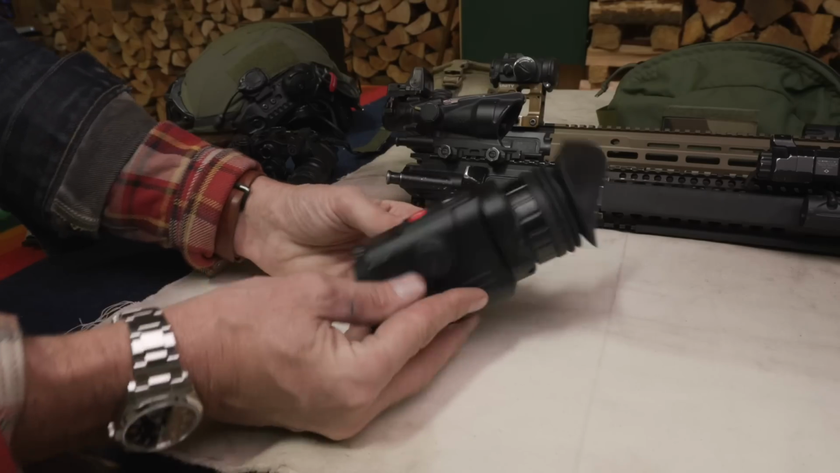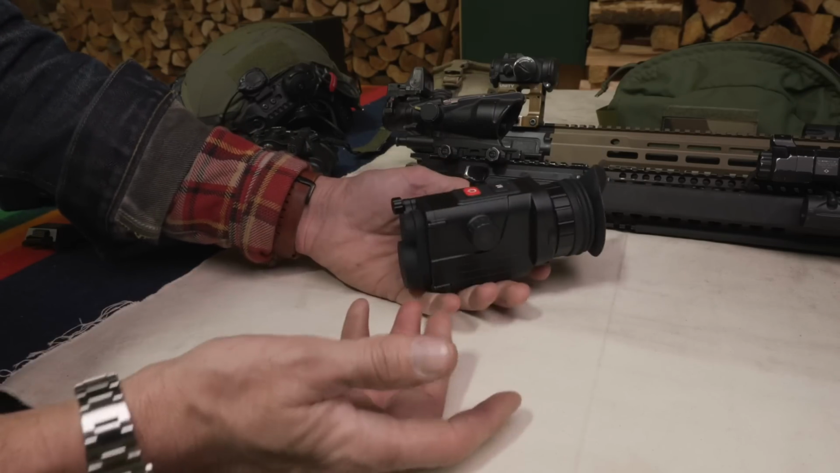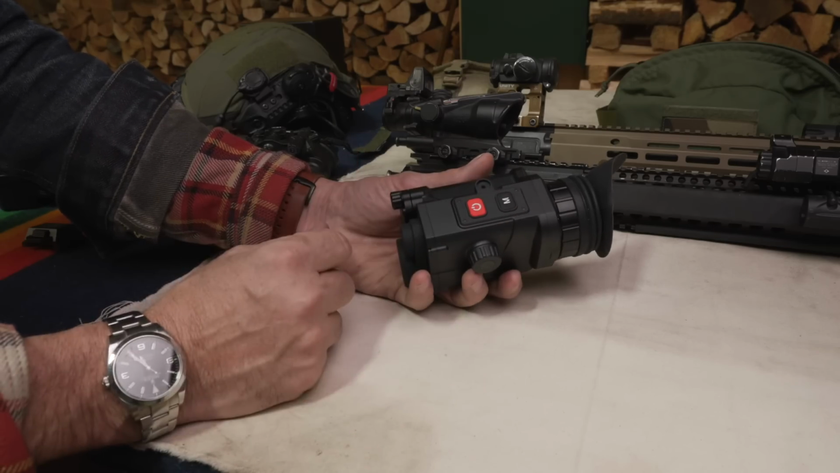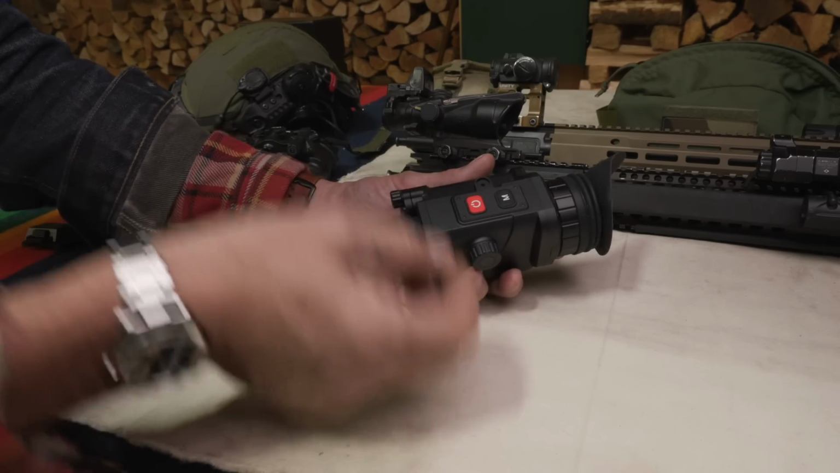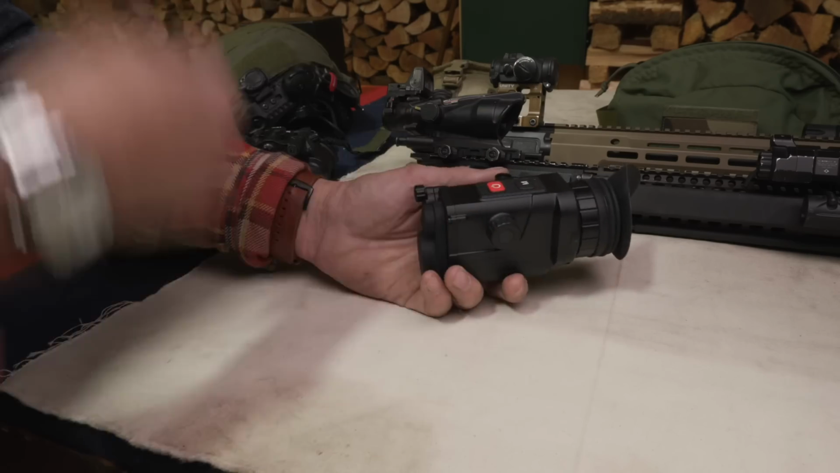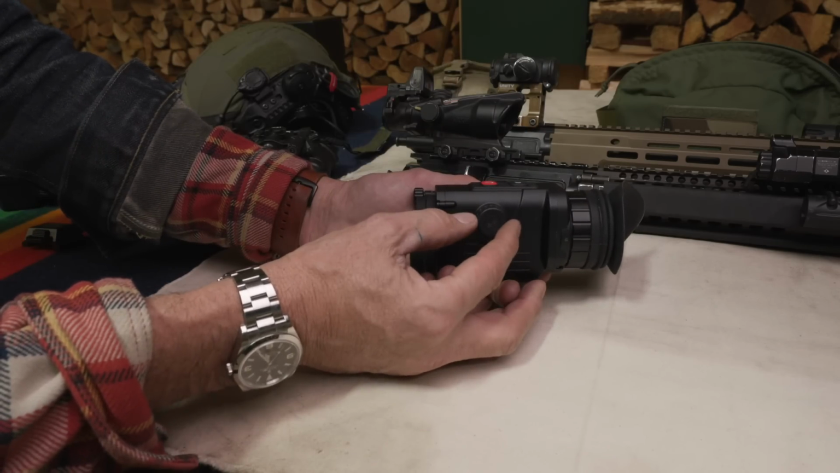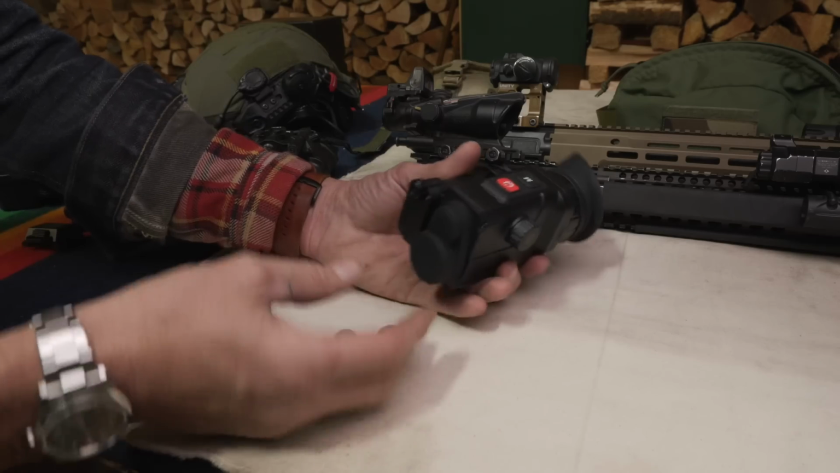The Shinenyx, or is it Shinenyx? Shinenyx G1A has a very simple interface. Off and on, 4 modes: digital night vision, digital thermal, night vision with thermal overlay, and it is very, very good. The menus cycle through each other. There's 3 magnifications, close, medium, far. They just rotate through the dials, and that's basically it.